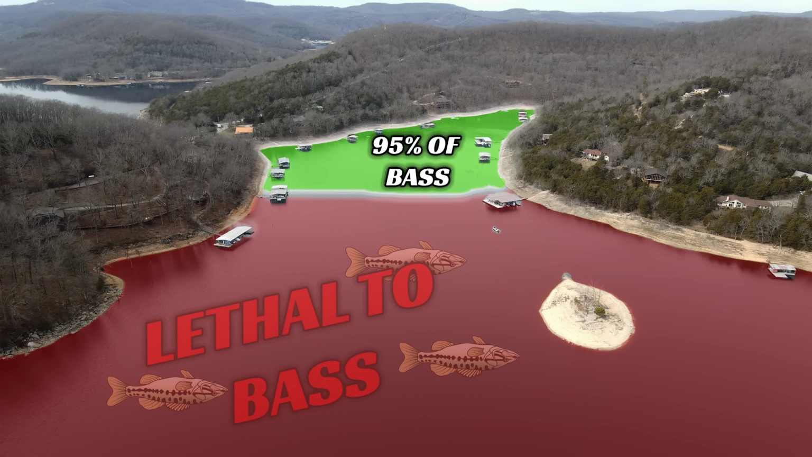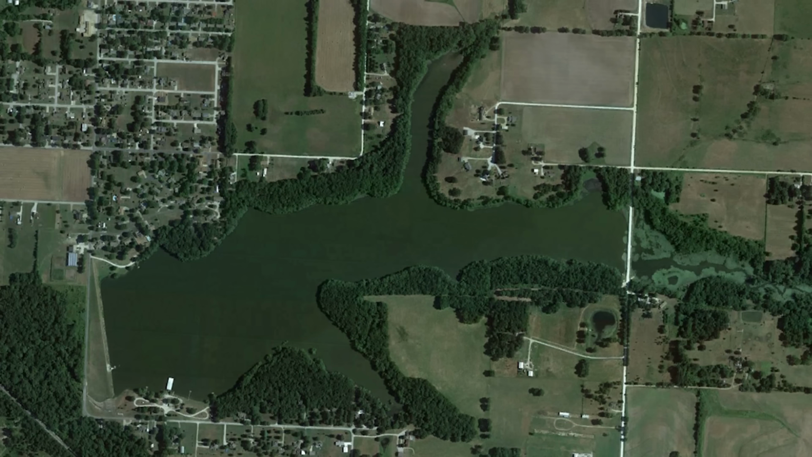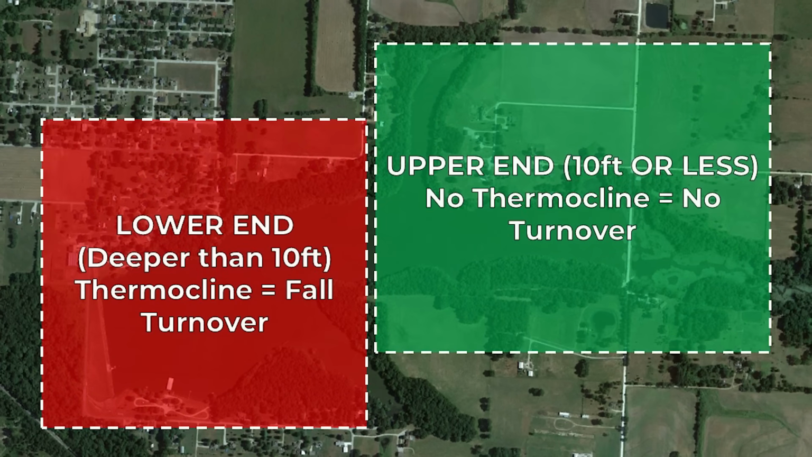Wherever you find these high oxygen and low oxygen areas on your lake, the bass are going to be very tough to catch, and really the only consistent way to avoid these areas is to find places where the thermocline never set up on your lake. This usually means you need to be looking in less than 15 feet of water on the upper end of your lake or in the very backs of creeks.